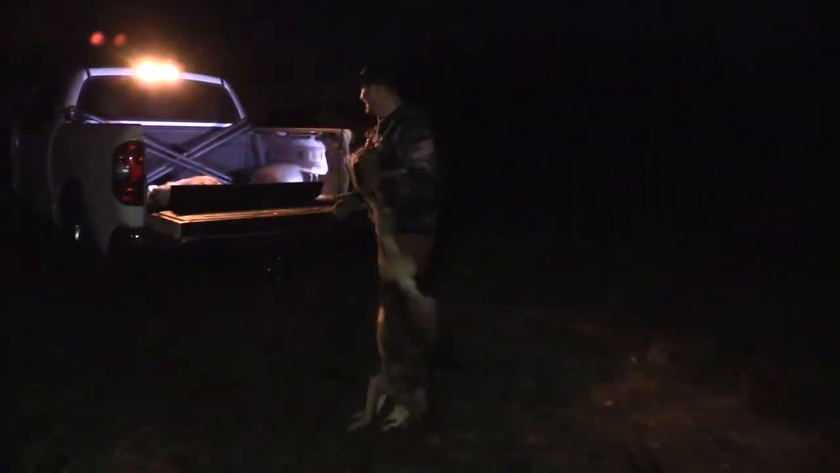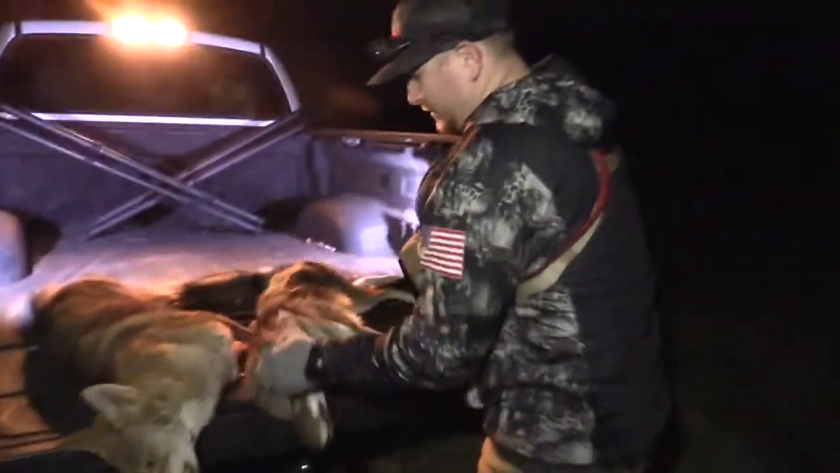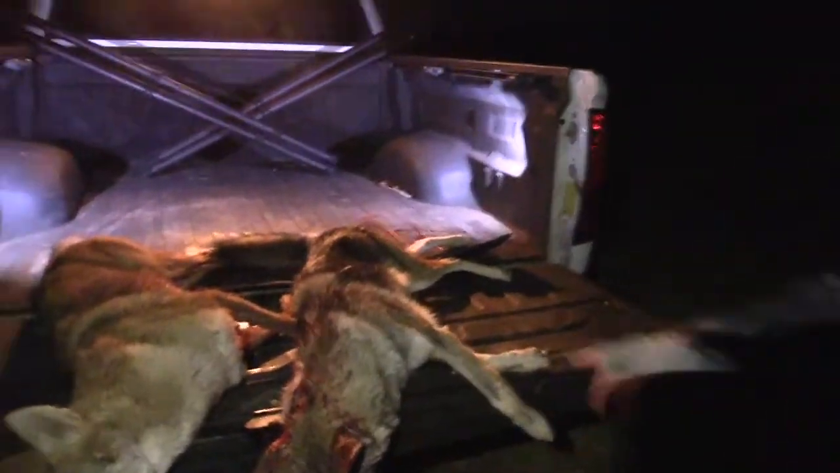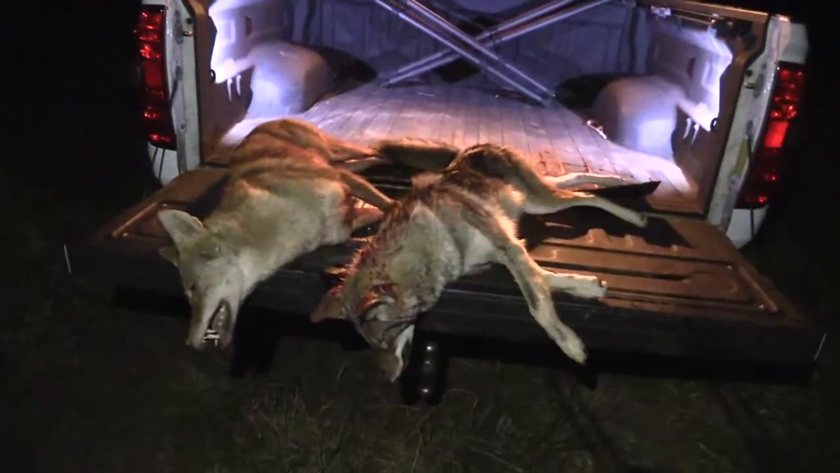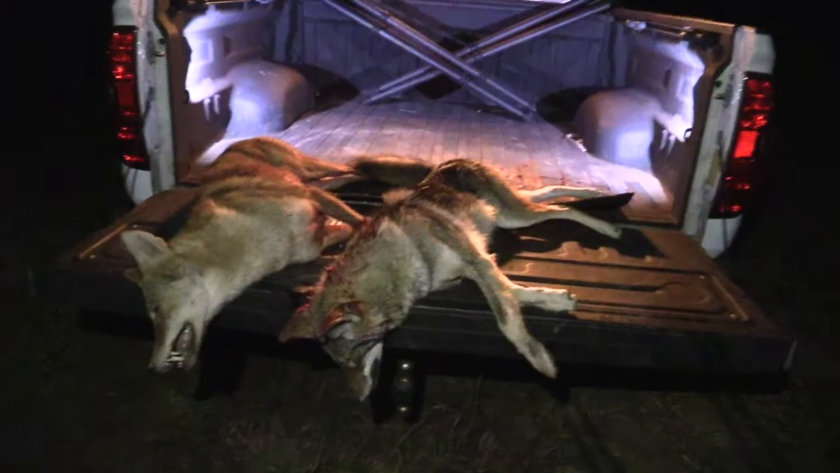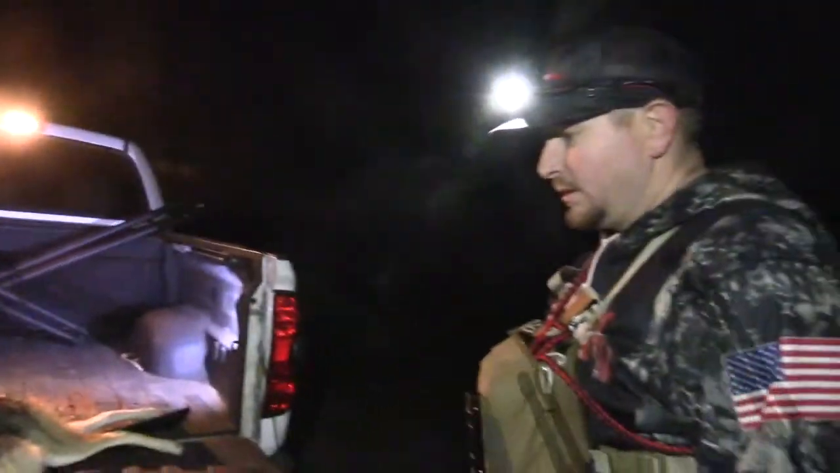Hey, man. We got 2 in the back of the truck. Well, we got 2 in the back of the old Tundra. I don't think people really realize how big this dog is that you shot earlier, Guff. Yeah, because the male you shot ain't no pup. No, the male I shot's a breeding male, and that just goes to show what a really old, mature dog looks like right there. Is that you that smells, or is that them? It's both. It's probably both.